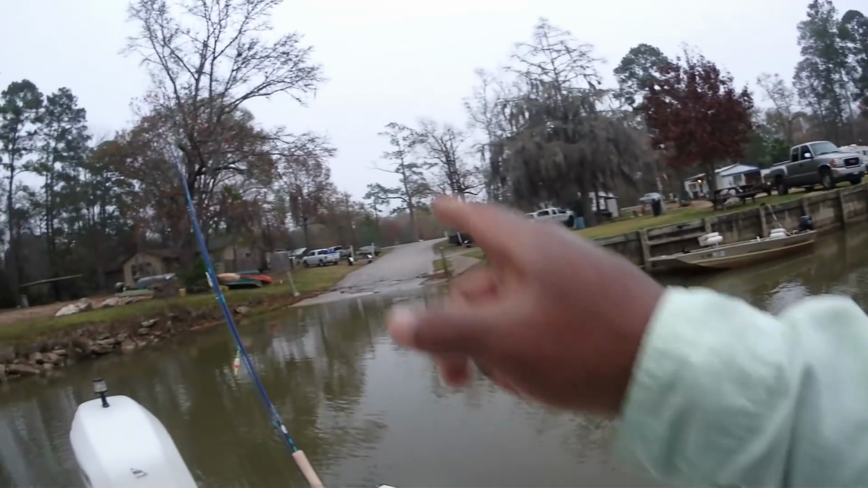And today we're going to be spider rigging. Just to give you a heads up, I'm going to show you guys the technique that I use. It's getting to be that time where the water's cooling down. I'll show you some tips here in a minute to help you get on some quality fish. Let's do this. All right, guys, you've got the ramp right here.